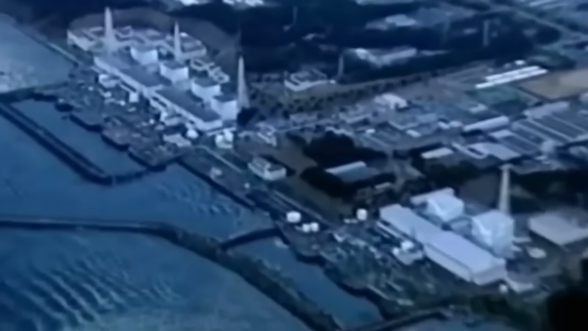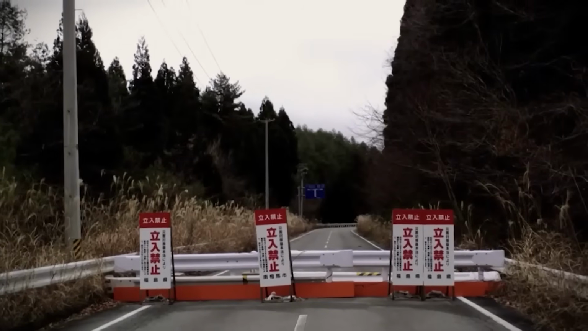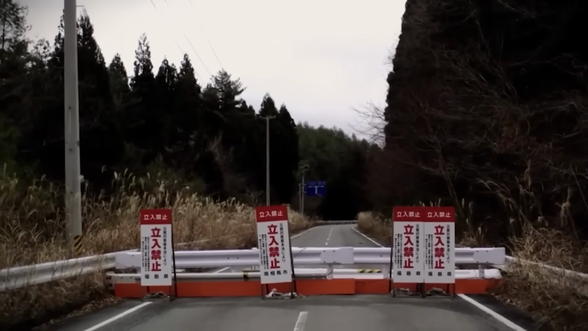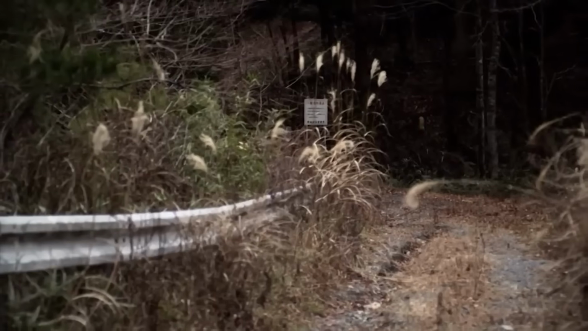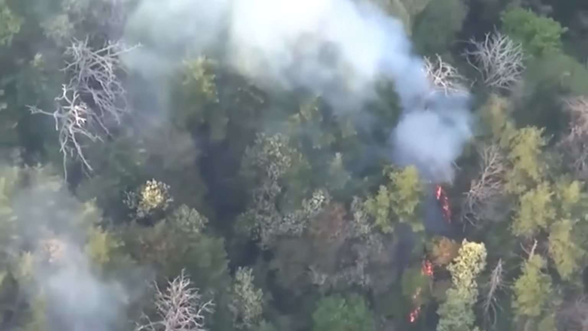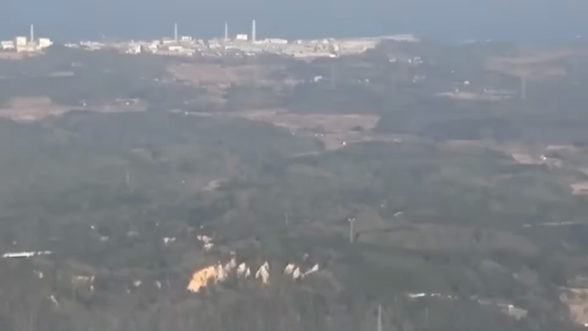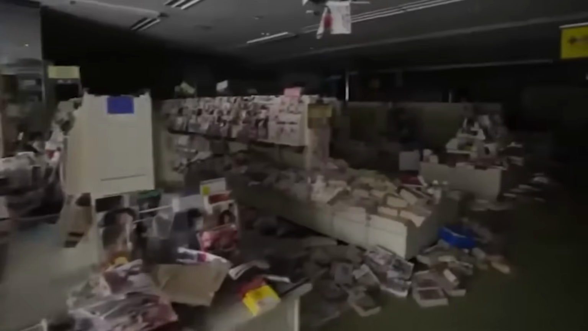After the 2011 Fukushima Daiichi nuclear disaster, Japan set up a 20-kilometer exclusion zone around the Fukushima Daiichi plant. Some areas have reopened, but a portion are still off limits. They're known as the difficult to return zones. These are forests where radiation levels are still dangerously high. Just like the Red Forest in Ukraine, you can't get in without special permission. Don't know why you'd want to anyway, though.